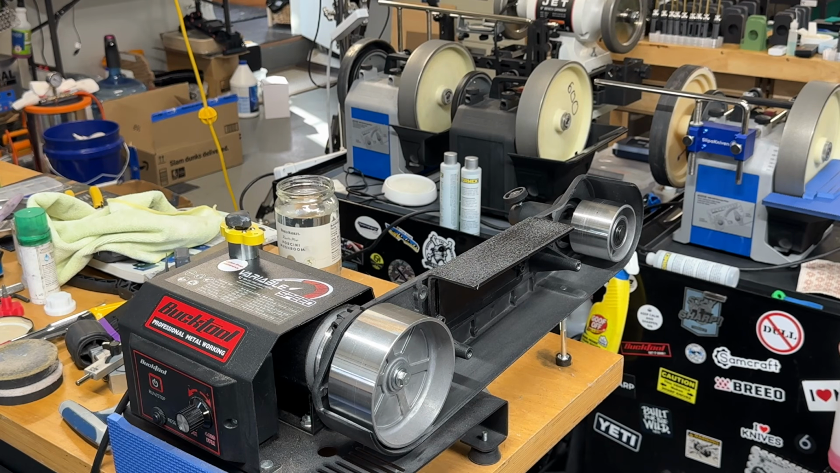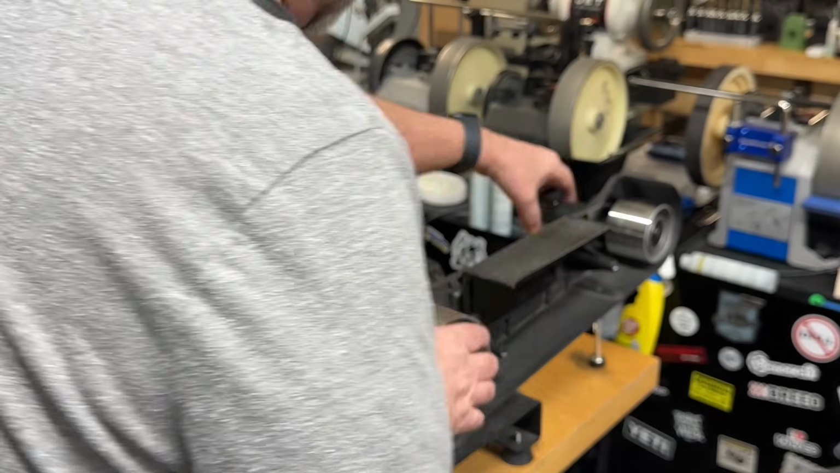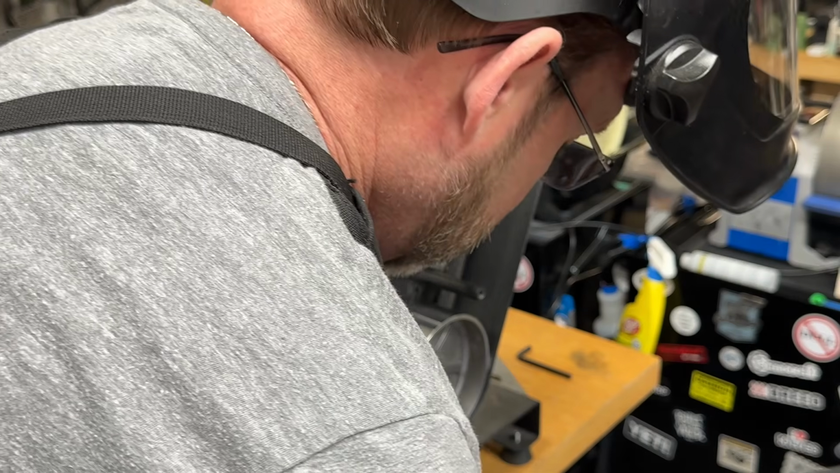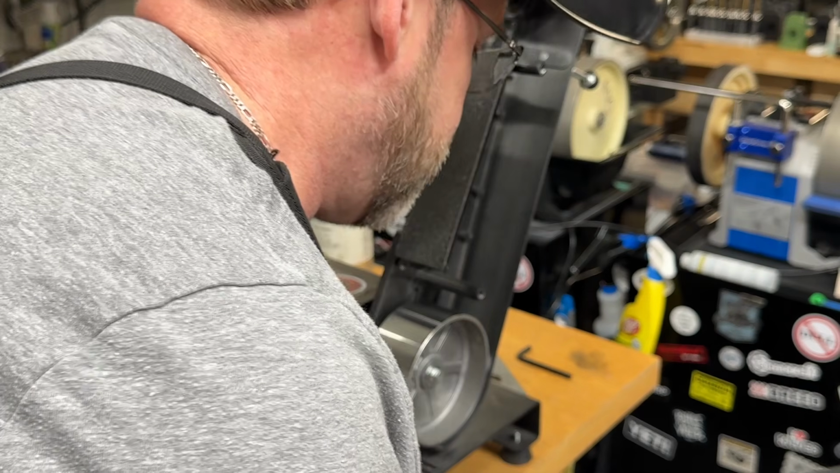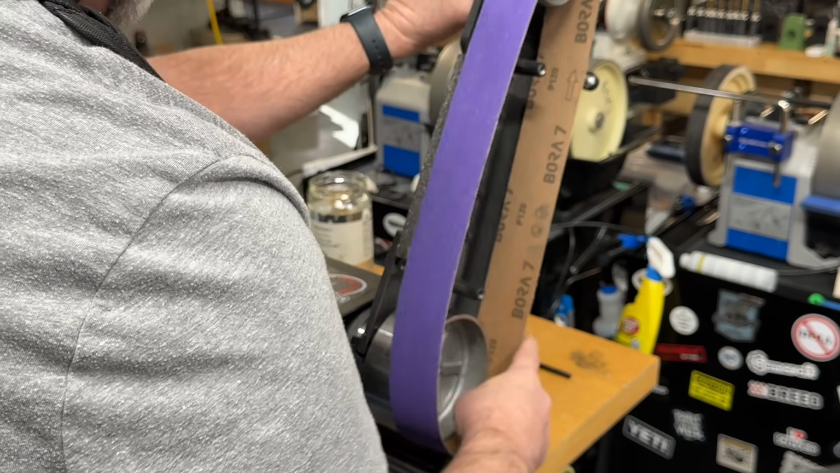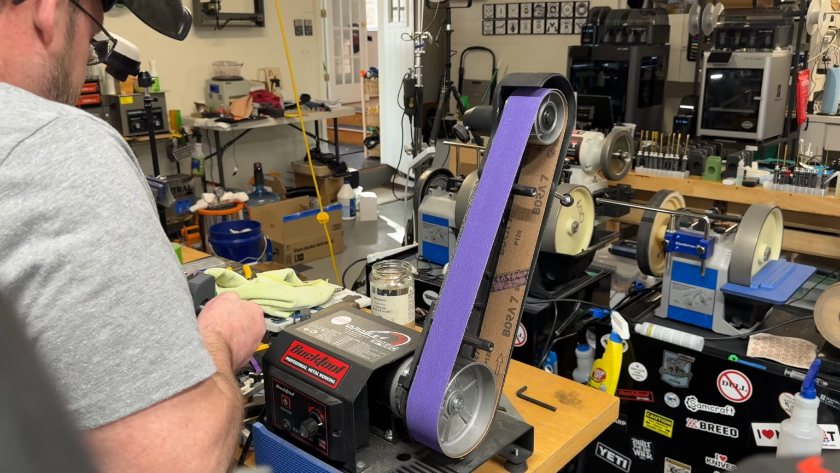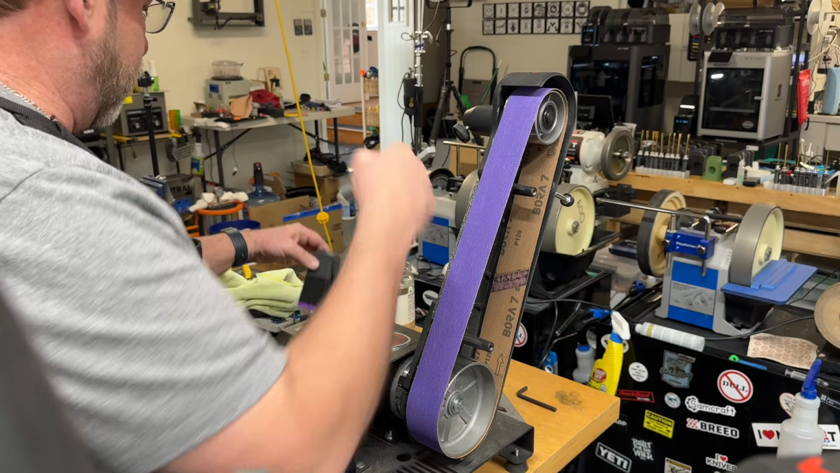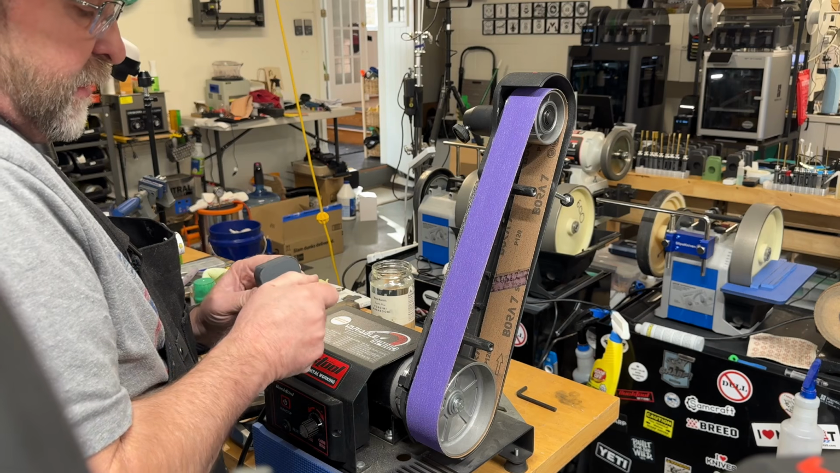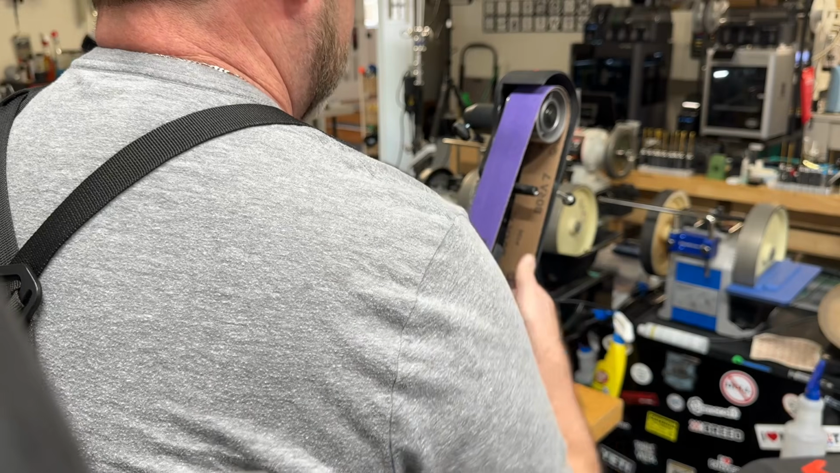So what I'm going to do now, we do have a big chip here still that we need to take out. I'm going to return my Bucktool 2x42 to a 120 grit Bora 7, and we will start reprofiling that blade, taking those chips out. Because of that significant chip, I'm going to start at a higher angle, and then we'll drop down to our 15-degree angle at the end. So I'm going to go all the way to 20. It's a pretty big chip.